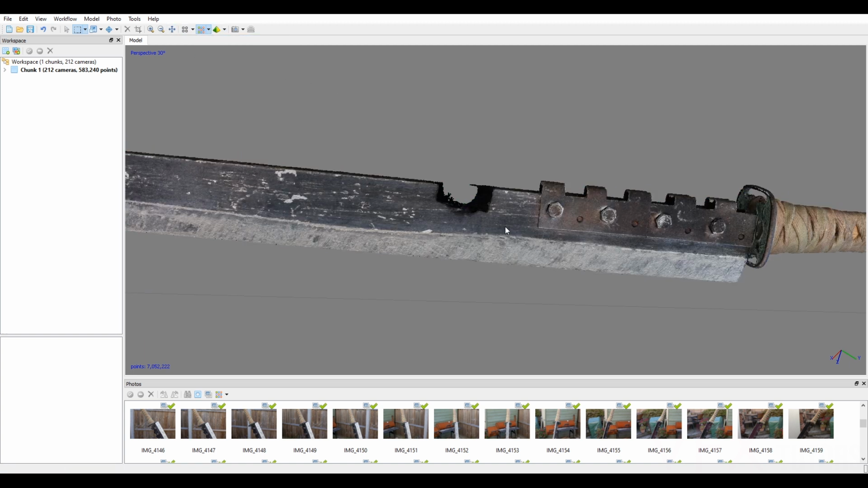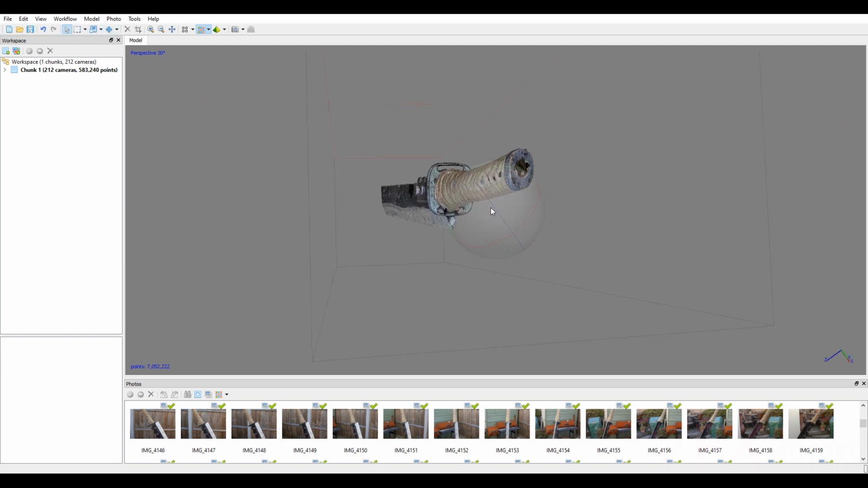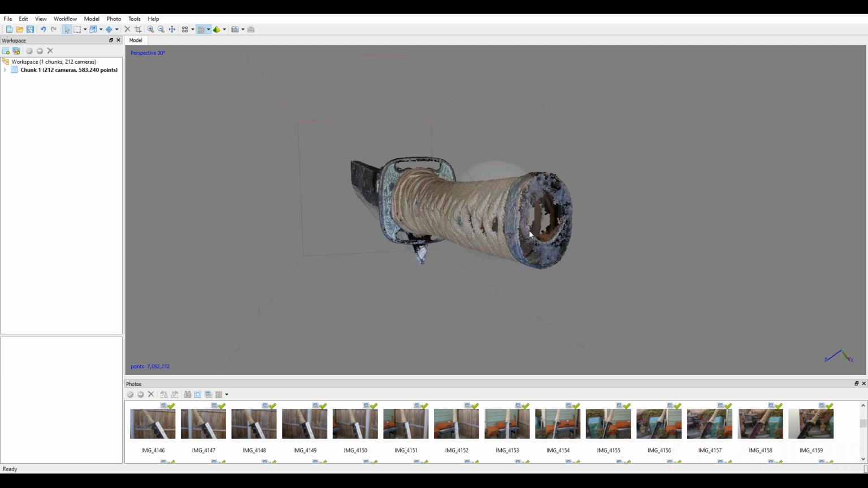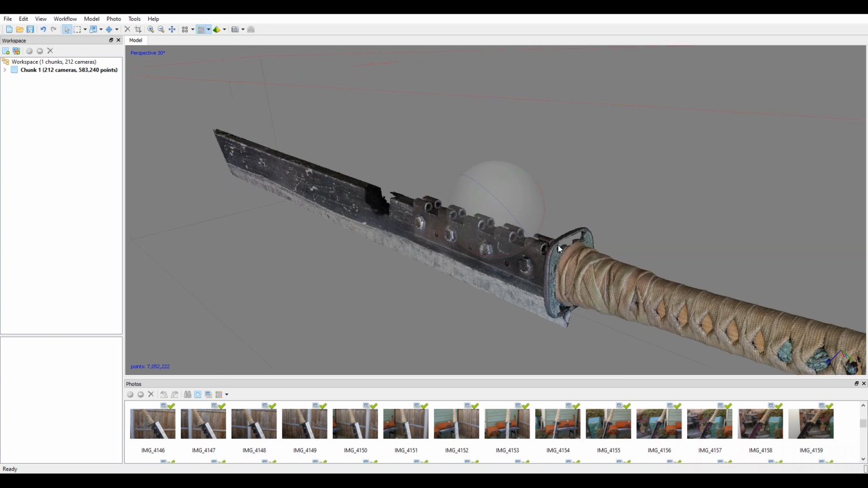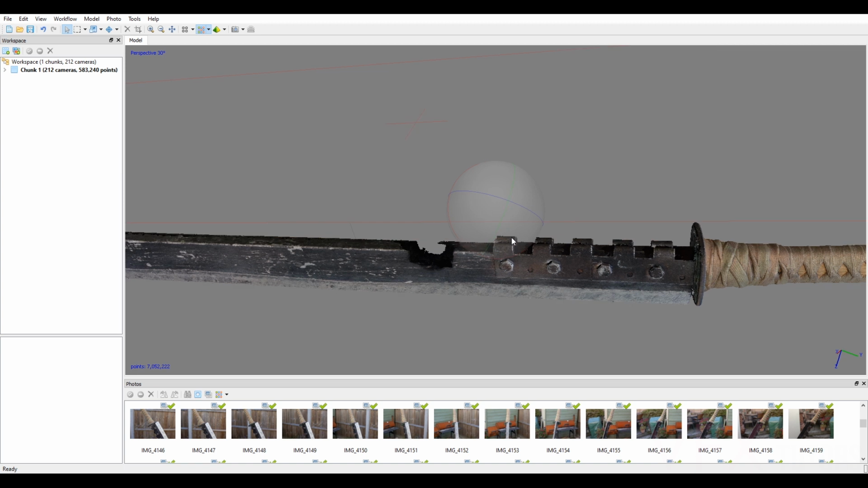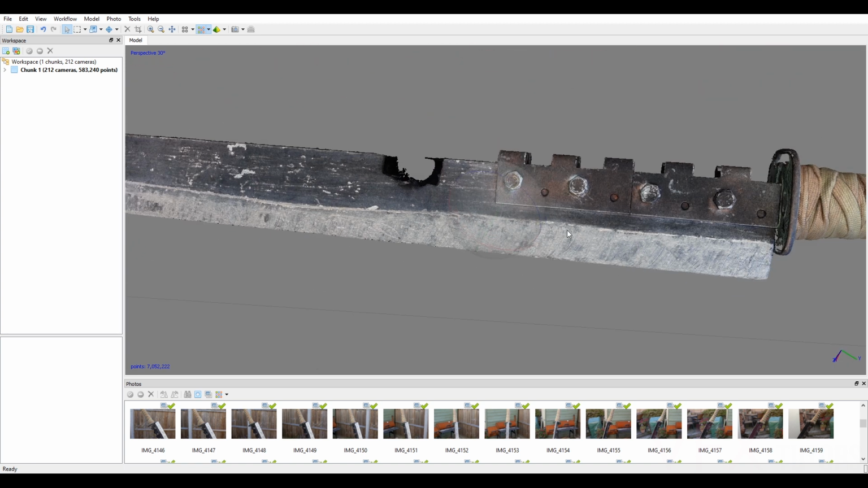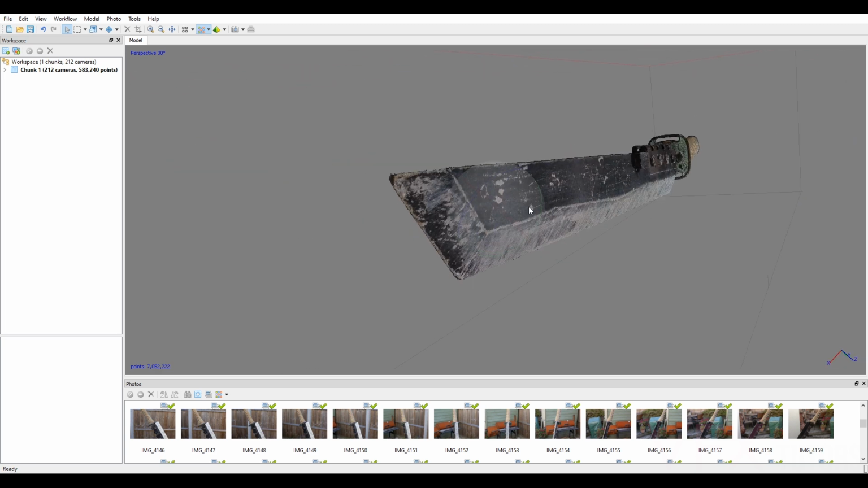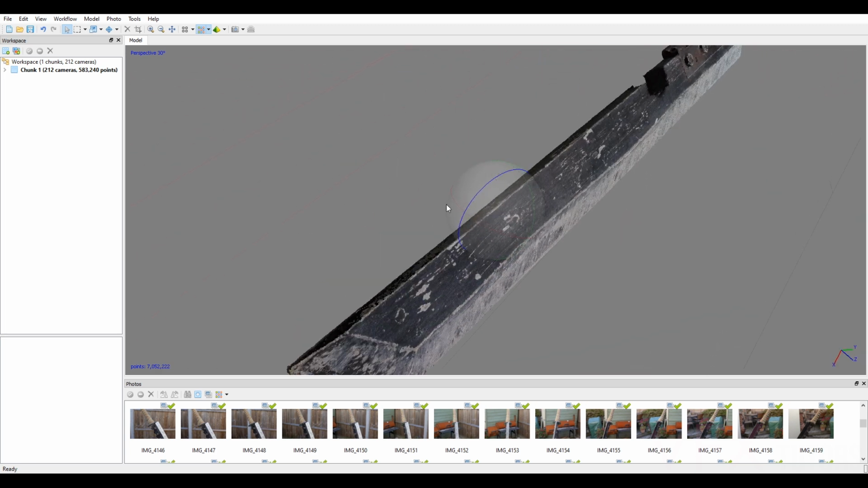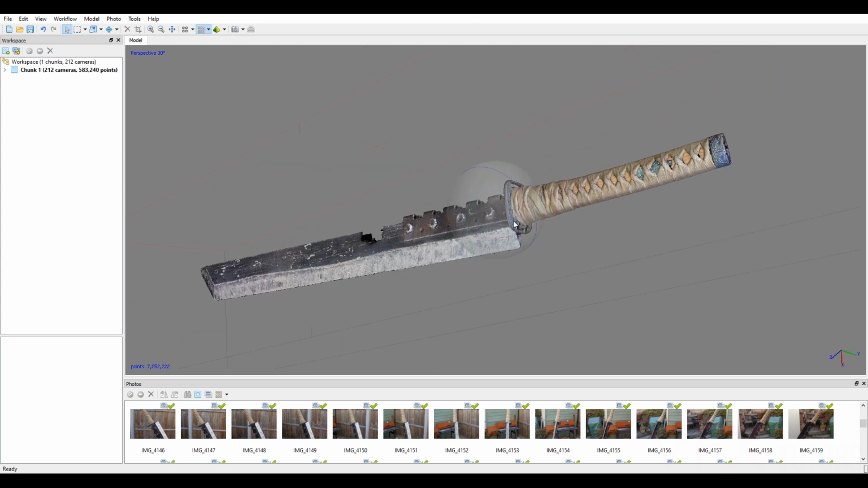And now if we go to our dense cloud, we can see we've got a really clean mesh. We've got some sort of patches in the point cloud, but it doesn't matter because the meshing will fix that. So now we're ready to do the meshing, I think. We can just double check over it's not got anything weird. Cool.